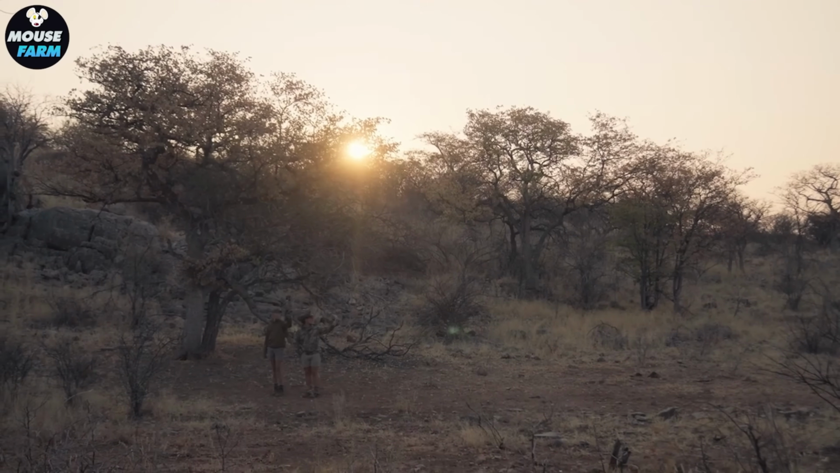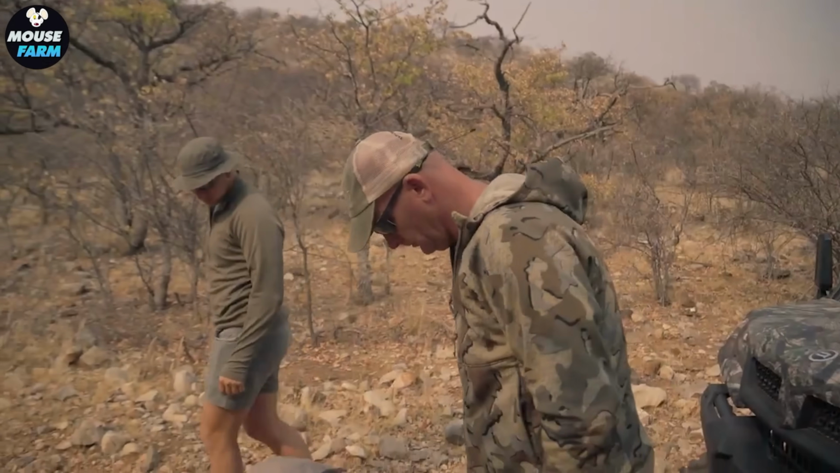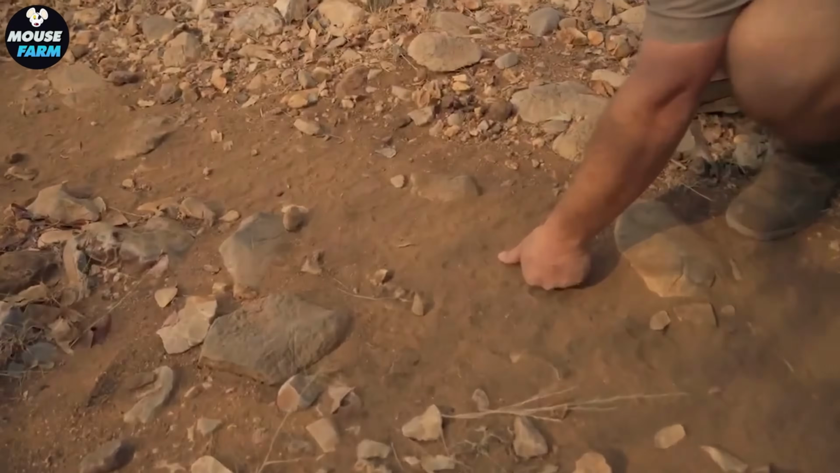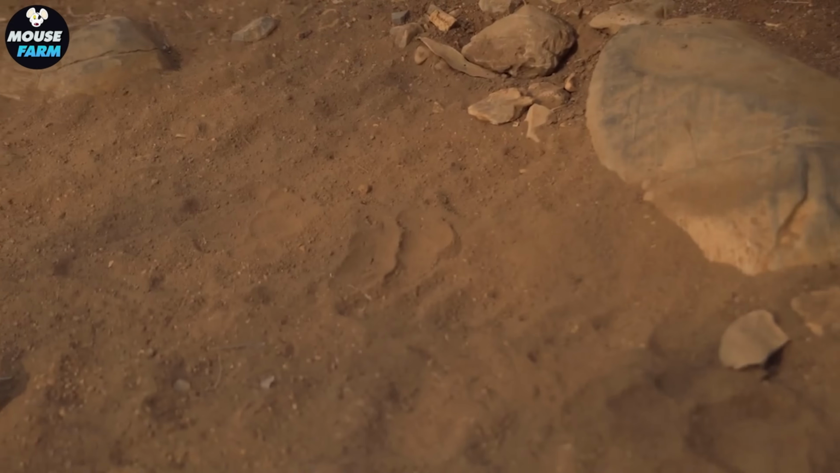Hannibal's extraordinary senses made him a difficult opponent to fool. His large footprints were one of the few clues after days of tracking, a testament to the team's relentless patience.